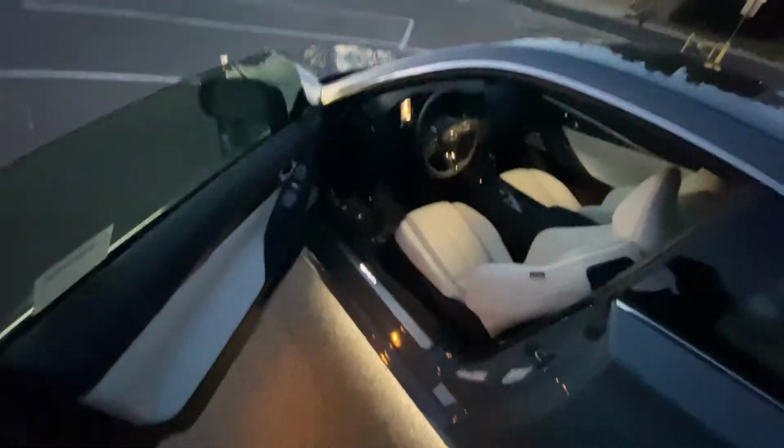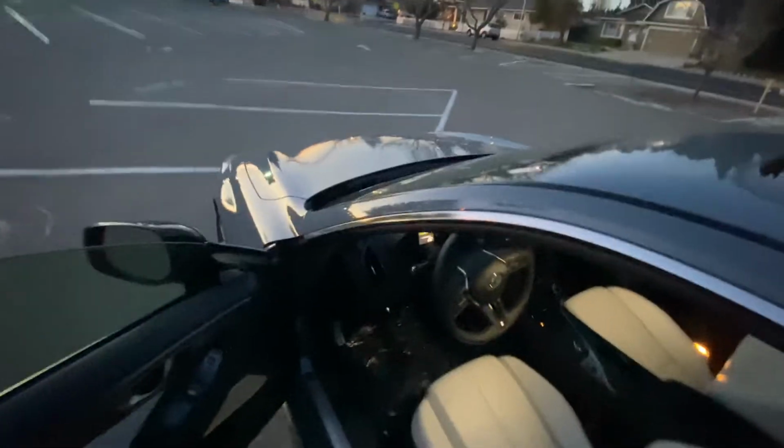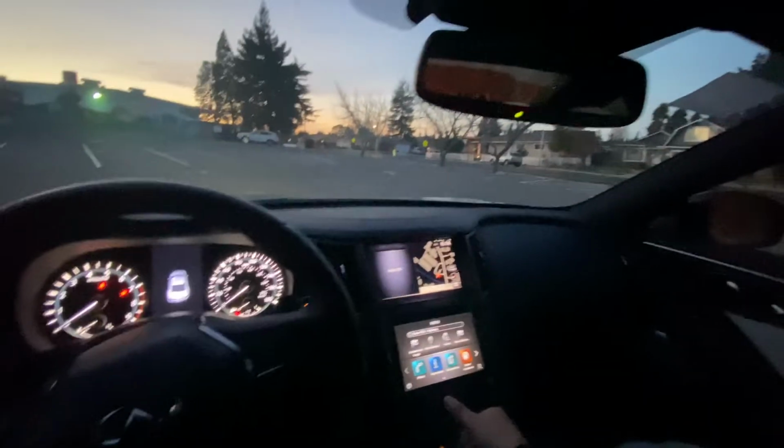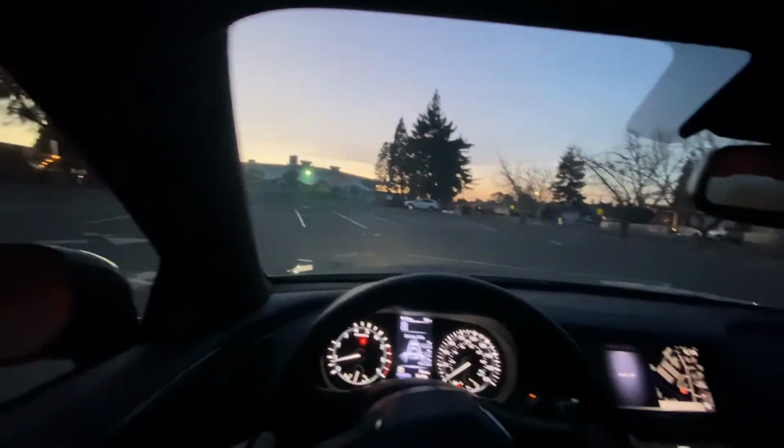Cool thing about this one, it's got the ambient lighting at the bottom, so it kind of stands out at nighttime. Got the light underneath the car. Got the white interior. Push the start button, of course. Brand new 2021. Got the sticker right here. Do a little nighttime test drive on the car. Paddle shifters, of course.